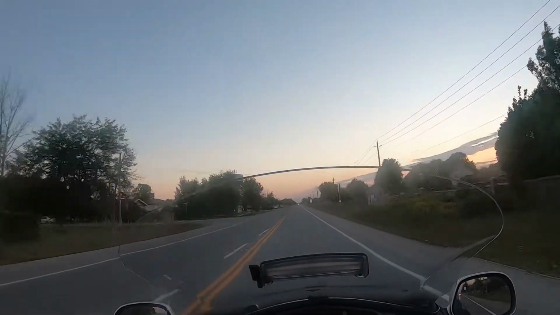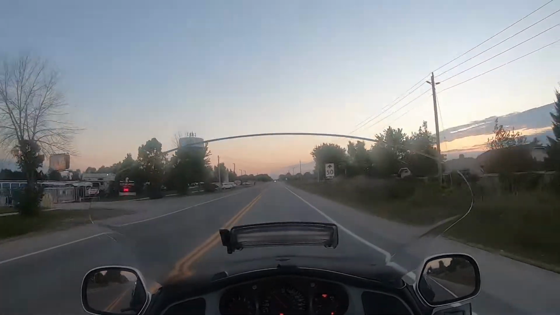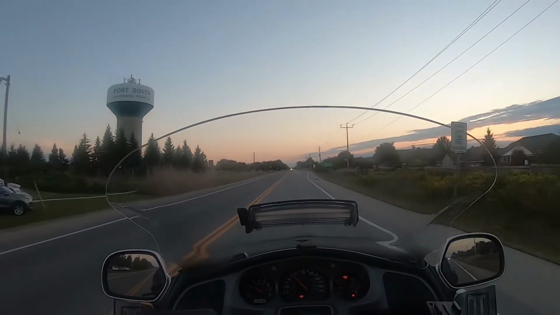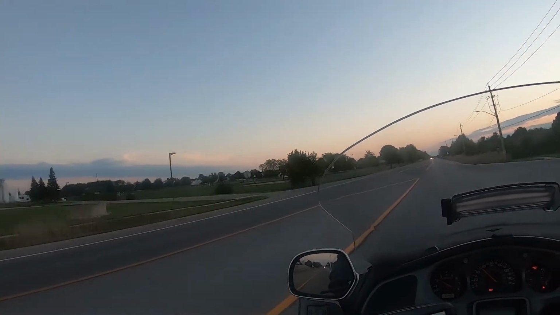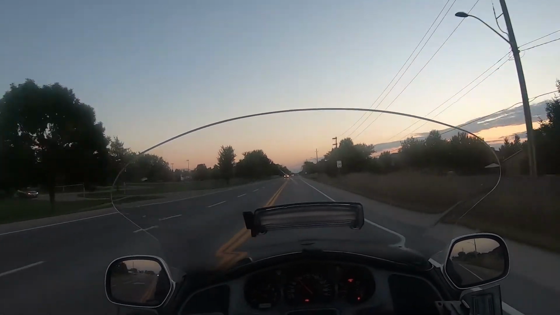Gee, big surprise, eh? Big drive into Port Dover. I gotta get fuel. The little gas pump is glowing brightly. So we'll get some gas and we'll go tool around out by the lake. Have some fun. Wait till dark, come home. Princess is working. Again.